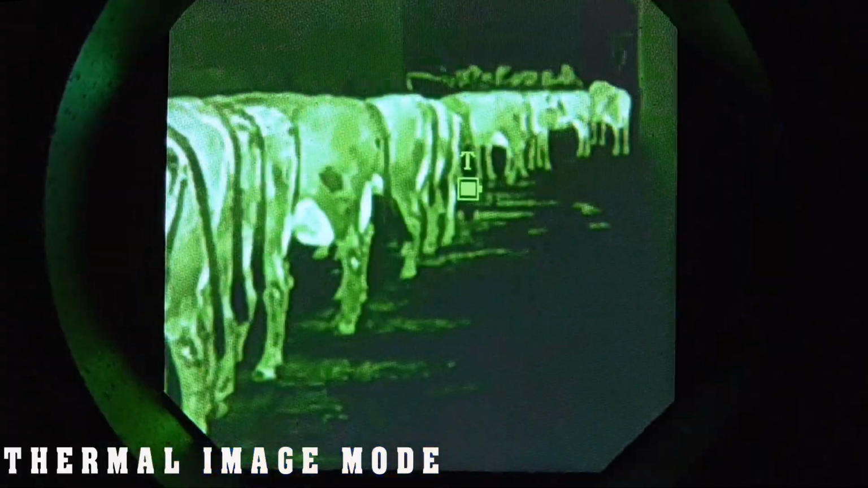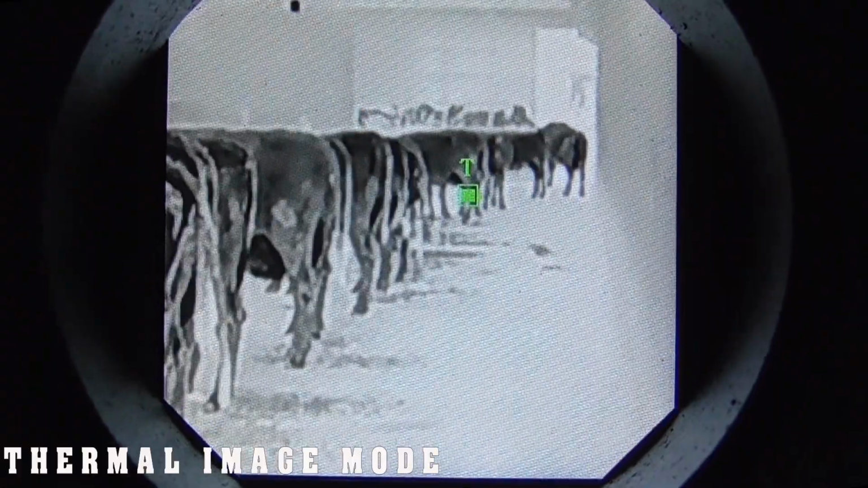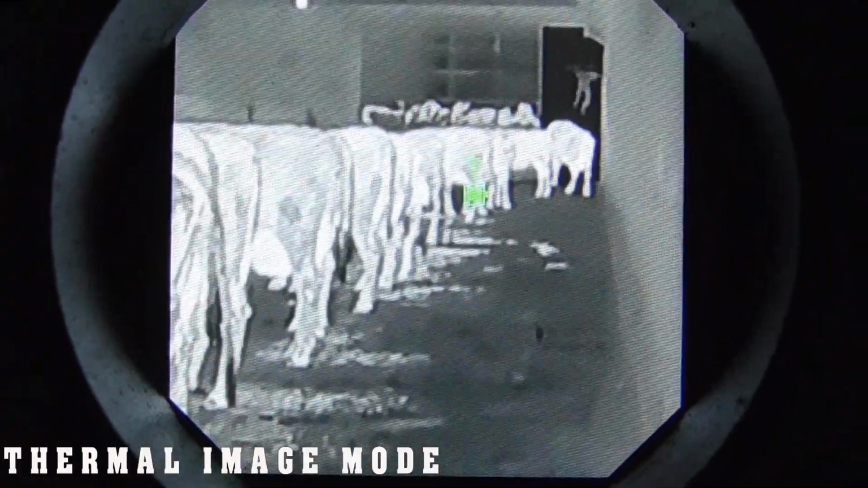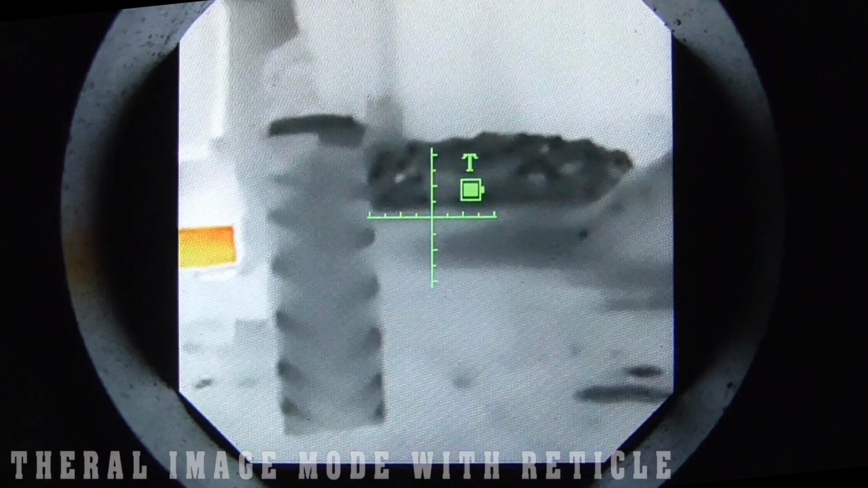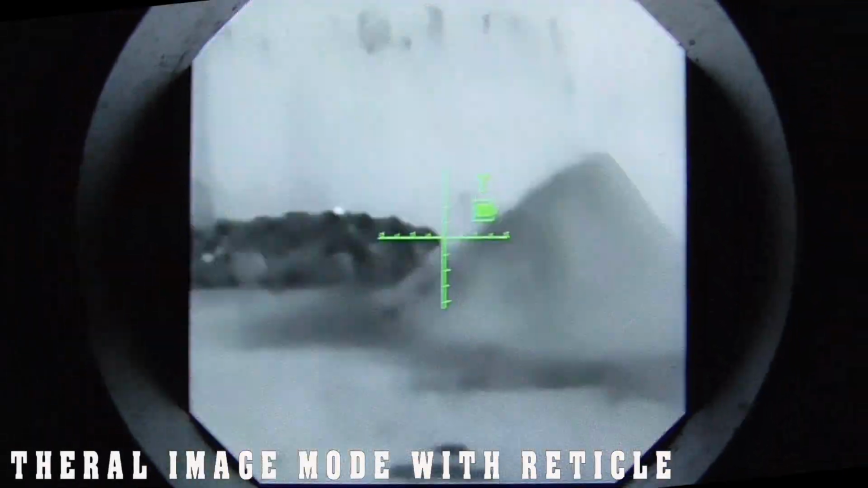Now, over the course of using thermal imaging on the MV265, I kind of wasn't sold. I still preferred your bog standard black and white night vision. Don't get me wrong, the PEST MV works well, but like I said before, I'm an old stick in the mud. I'm quite happy with standard night vision. And that was until I passed the barns and saw these rats.